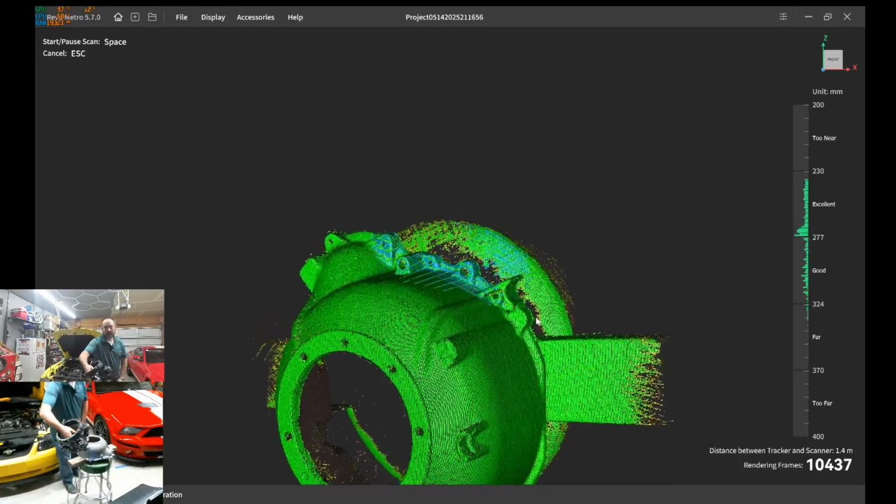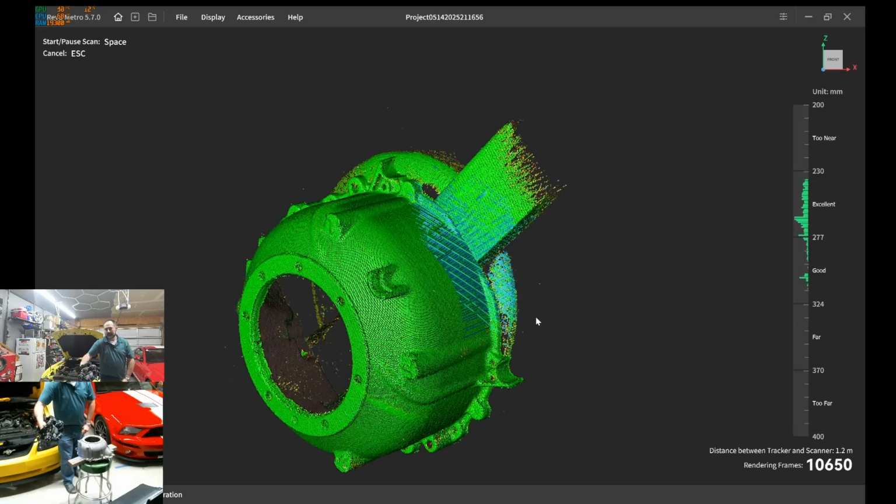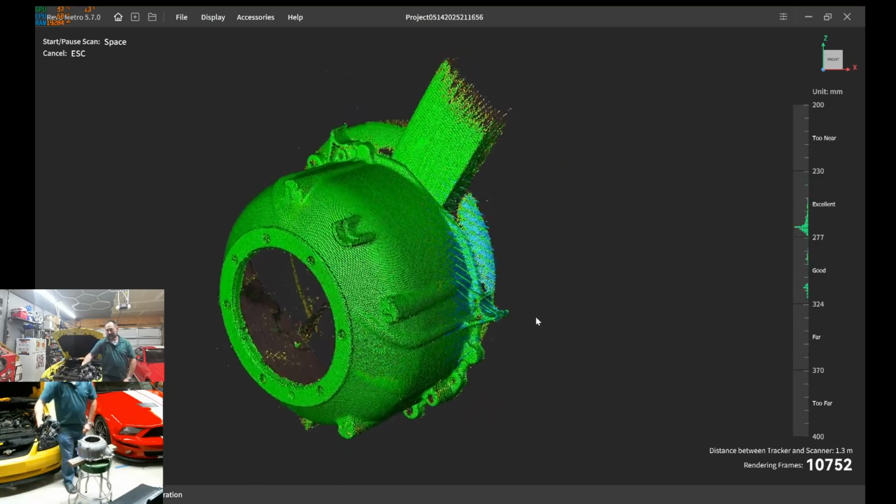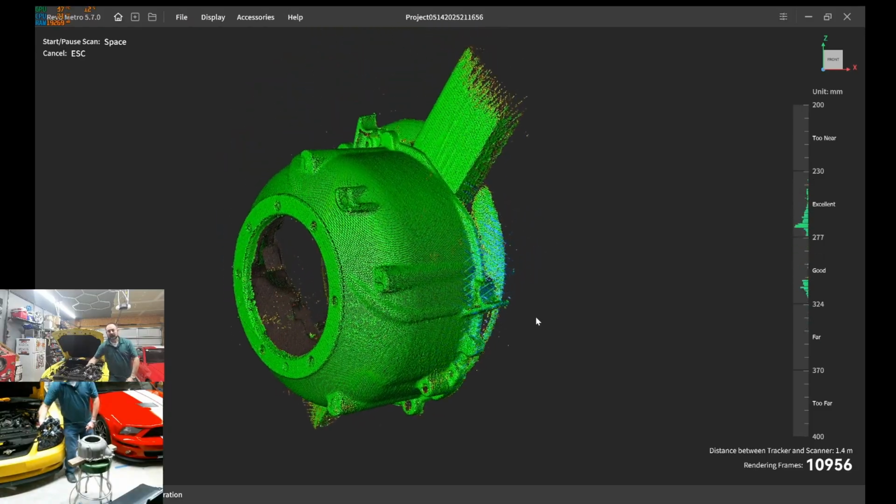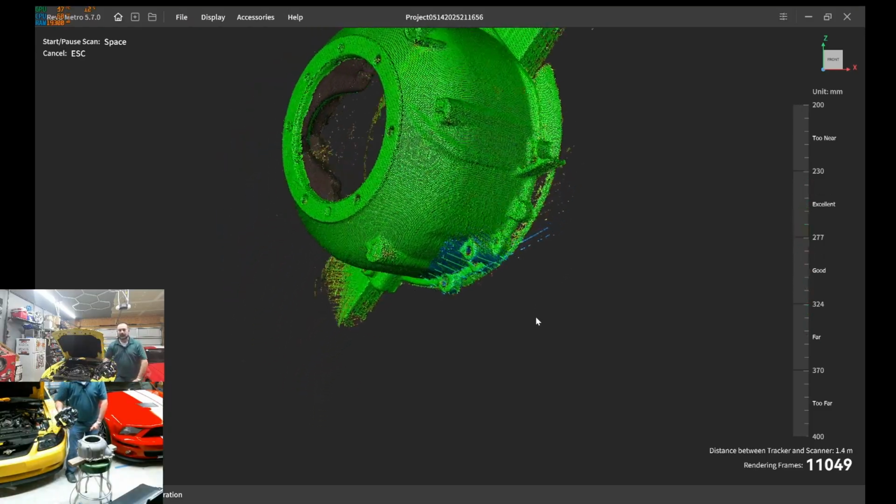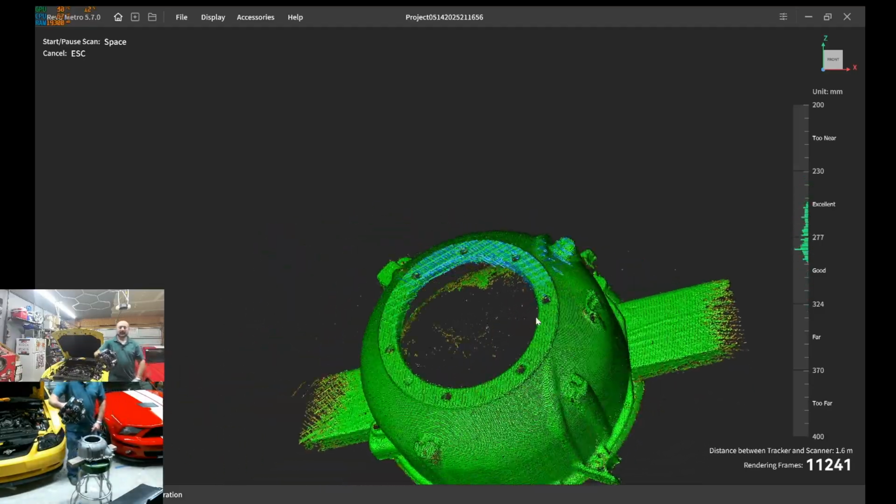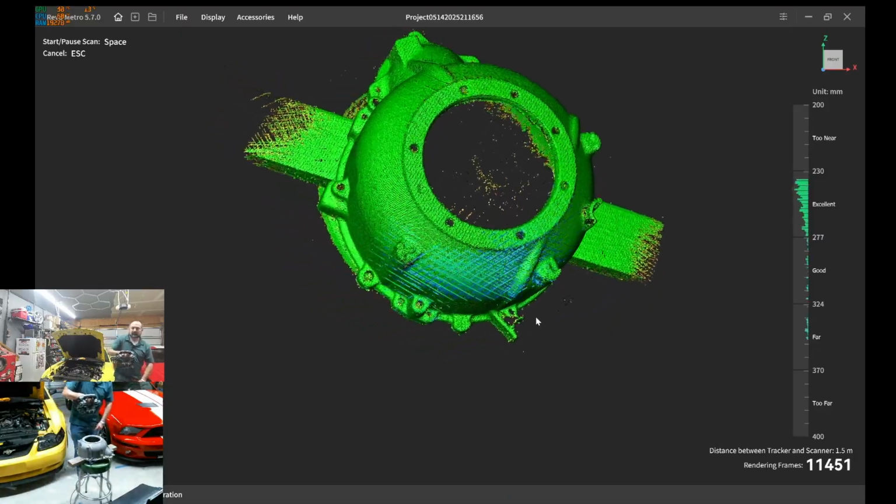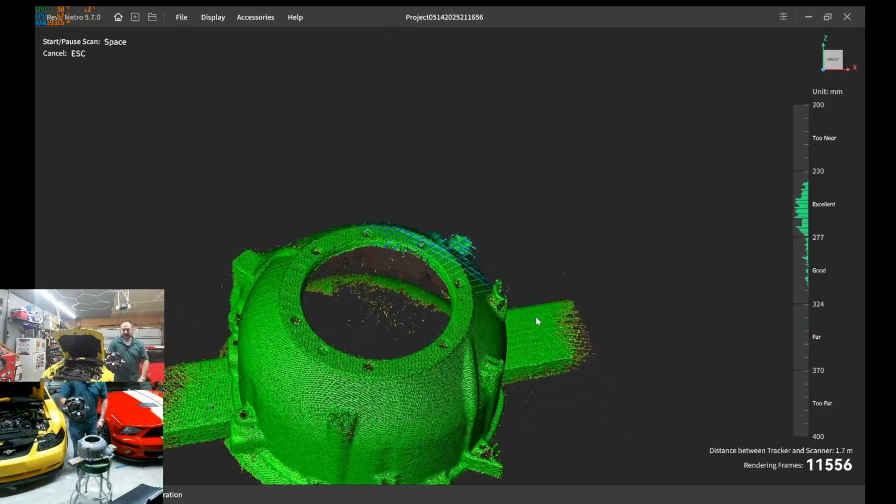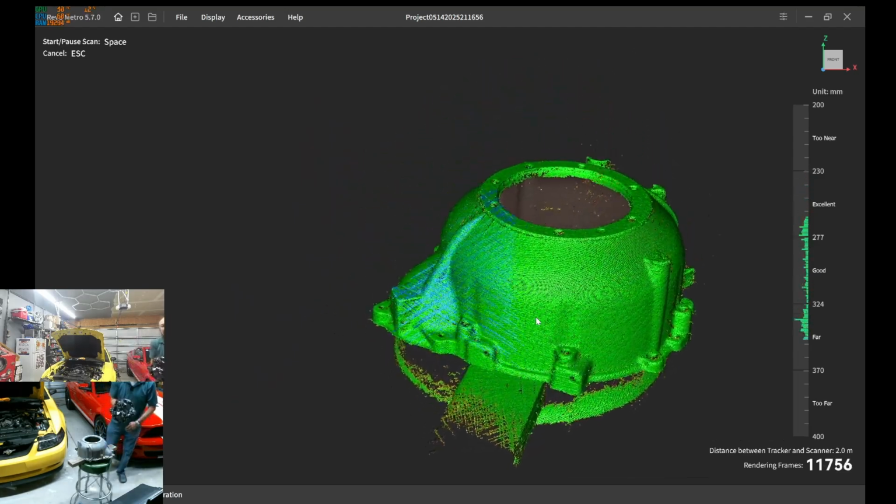See how I'm kind of exposing more of the scanner to track it and keeping track. All you really need to do is present a nice area for the scanner to scan. And then I'm just going to give it a nice clean pass.